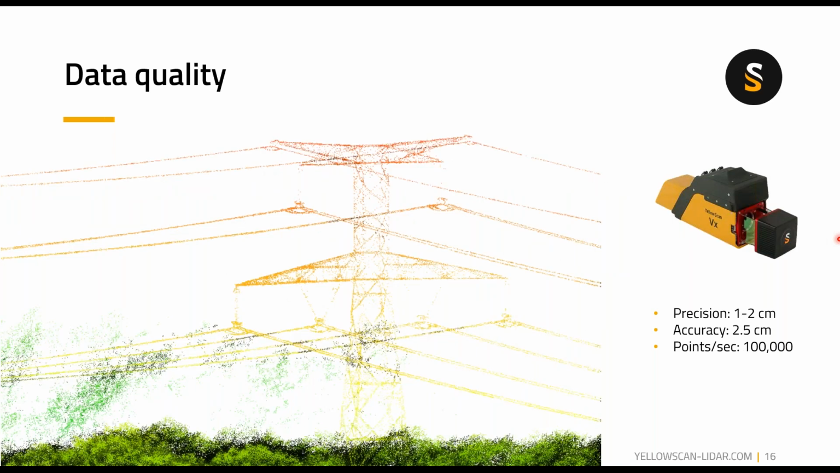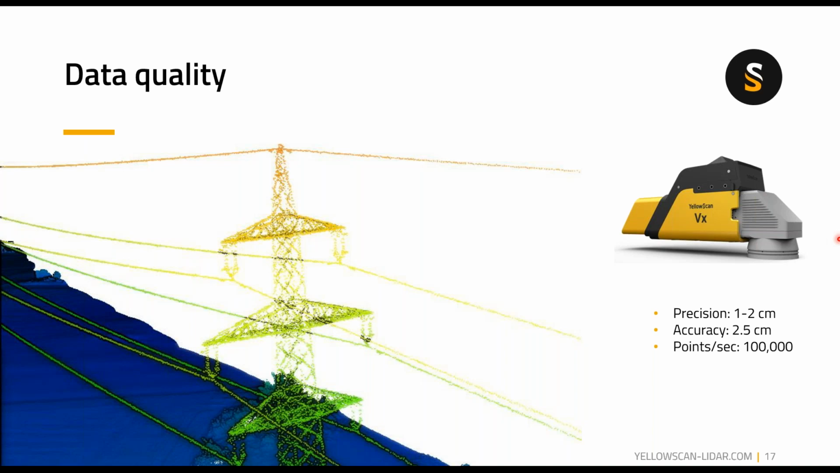When we move on to the VX, because it's shooting fewer points per second, you can see that the data is less dense, but because of the higher precision, the point cloud is much less noisy, and overall it's higher quality. When we go to the DL, you get the best of both worlds, because all the points it's shooting are focused downward looking. So you get that very high density while still keeping the well-renowned RIEGL precision of 1 to 2 centimeters, resulting in a less noisy point cloud.